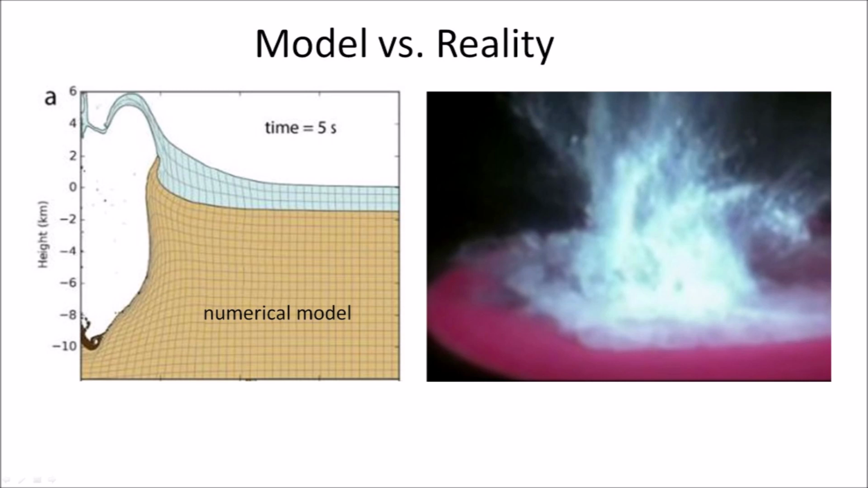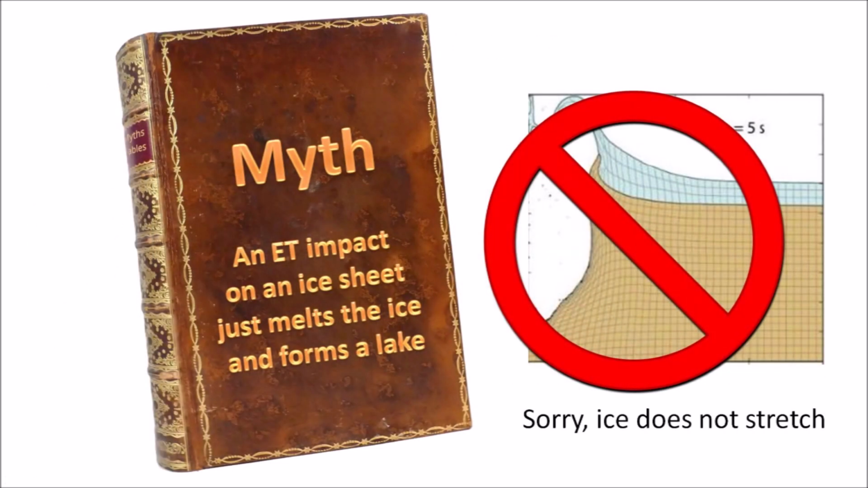The ice does not stay in place to melt and form a lake. If an extraterrestrial impact on an ice sheet just melted the ice to form a lake, then no ice would have been ejected to form the Carolina Bays. Fortunately, we have the experiments from Professor Schultz that show us that this is just a myth. But regrettably, the paper was published in a recent peer-reviewed publication, which means that many future scientists will be misguided by the wrong information.